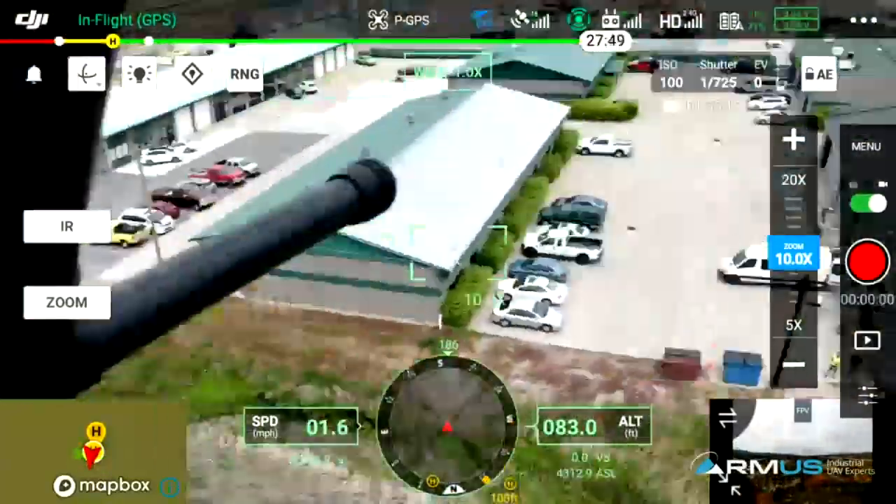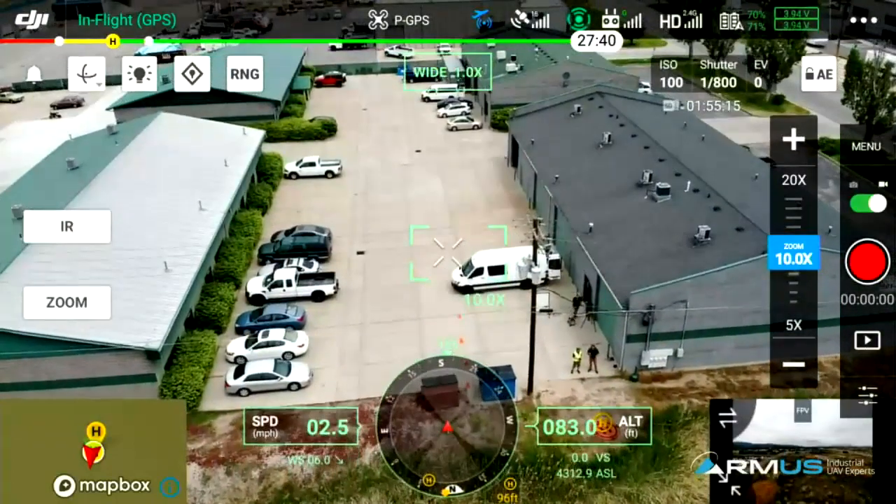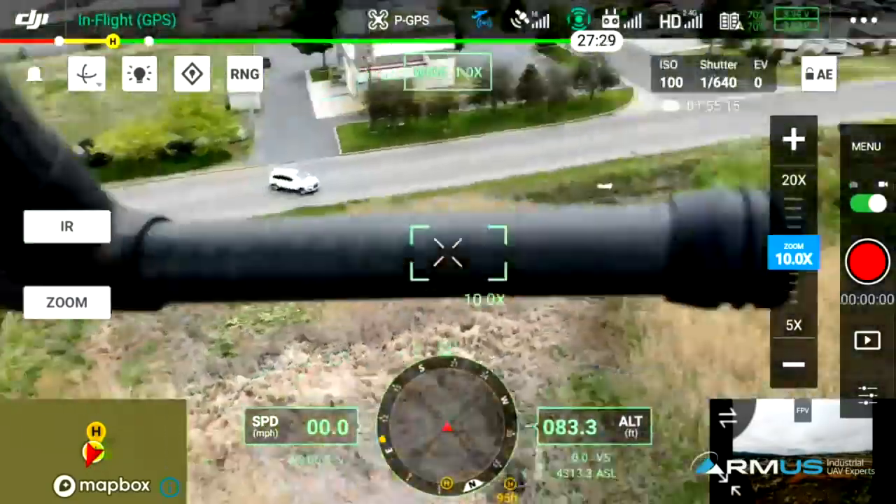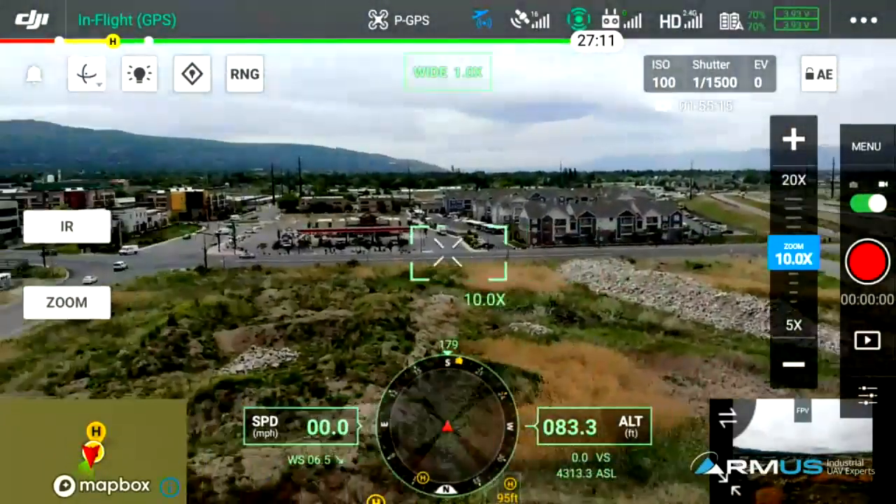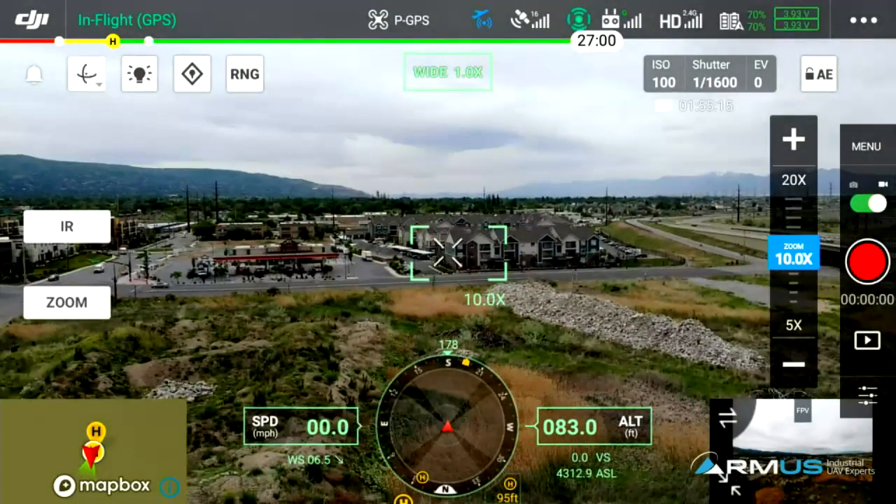and set it up. So one of the things I want to talk about besides just being able to do that, let's go ahead and point this at the buildings across the street. So we're just going to rotate, and I'm going to rotate with him. Yep, I'm actually facing that. There you go. All right, across the street here. Hopefully nobody's doing anything bad.